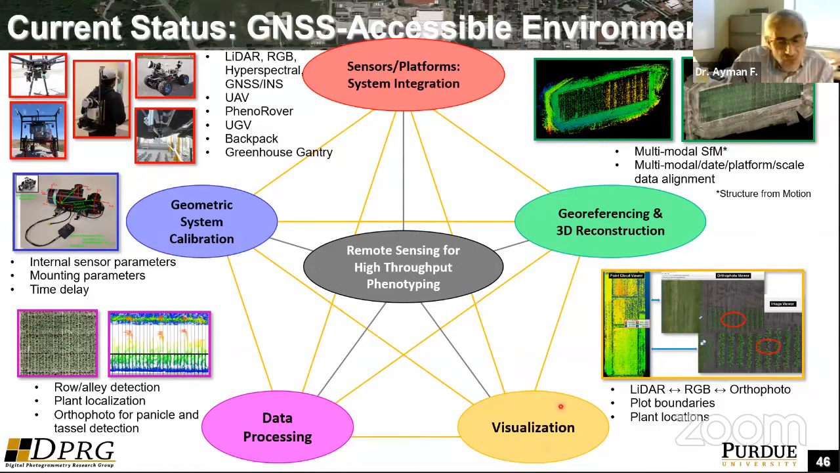And finally, the visualization, or taking the outcome from this and presenting it in an easy environment for the end user to make the best decision. That's something that we have to worry about. And the visualization will get more complex as we have a variety of sensors, platforms, and so forth.